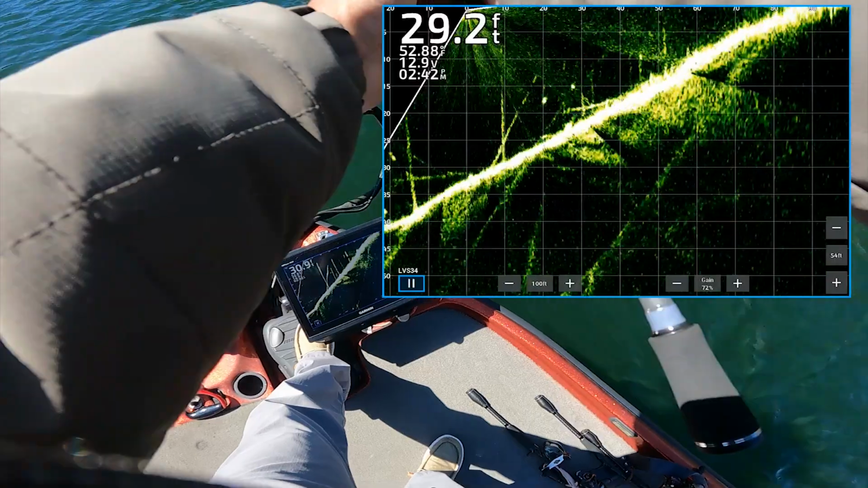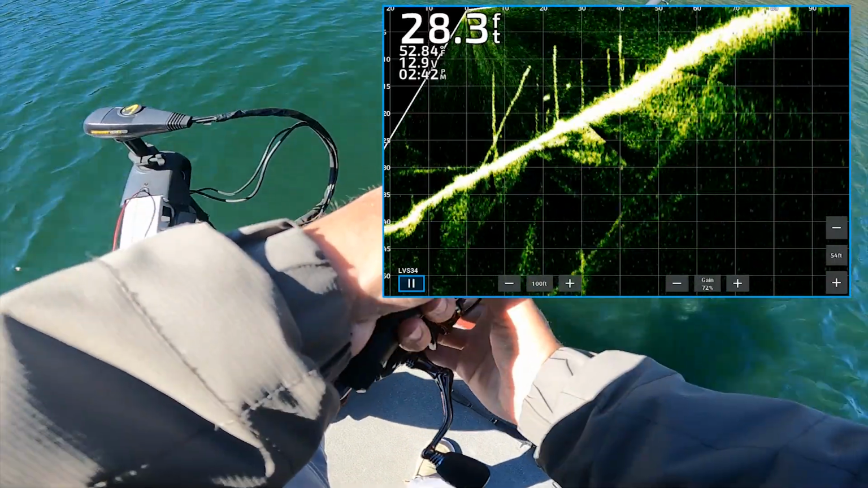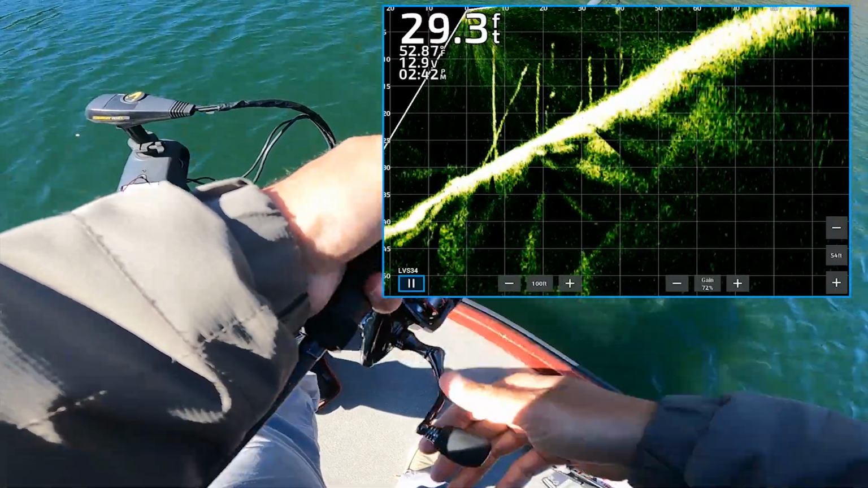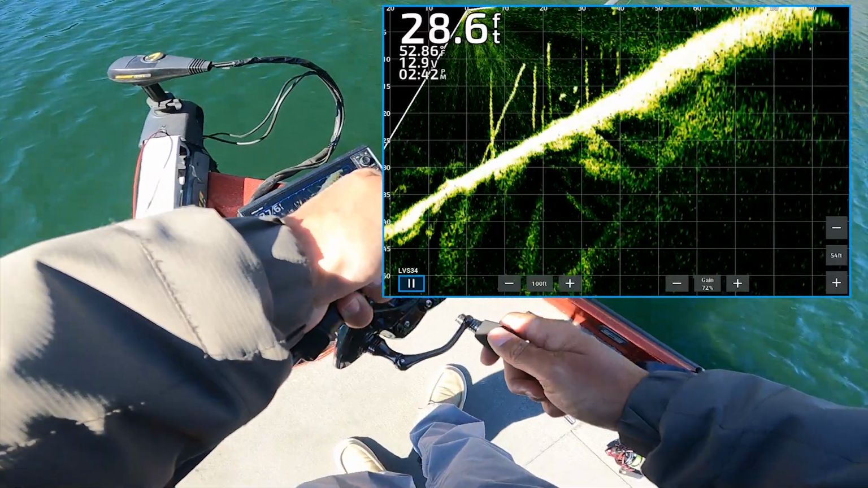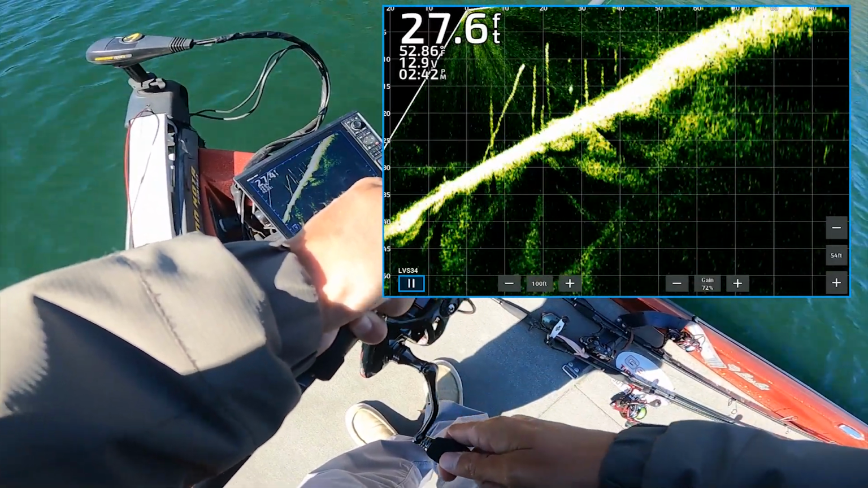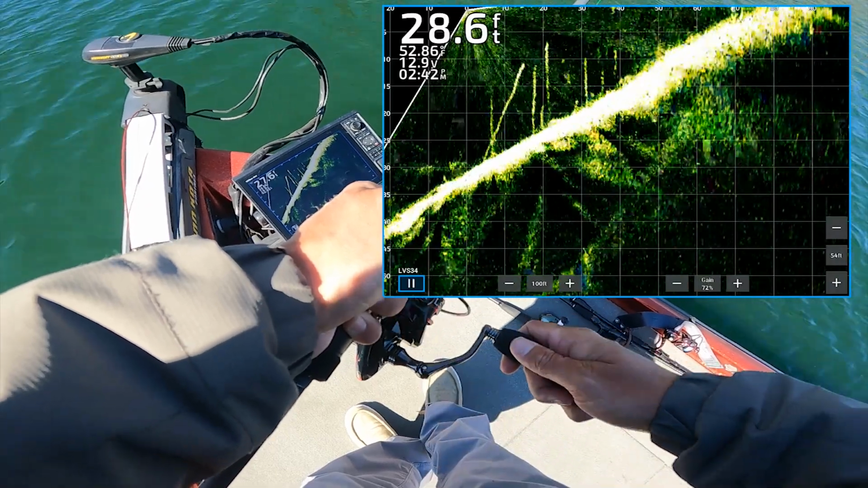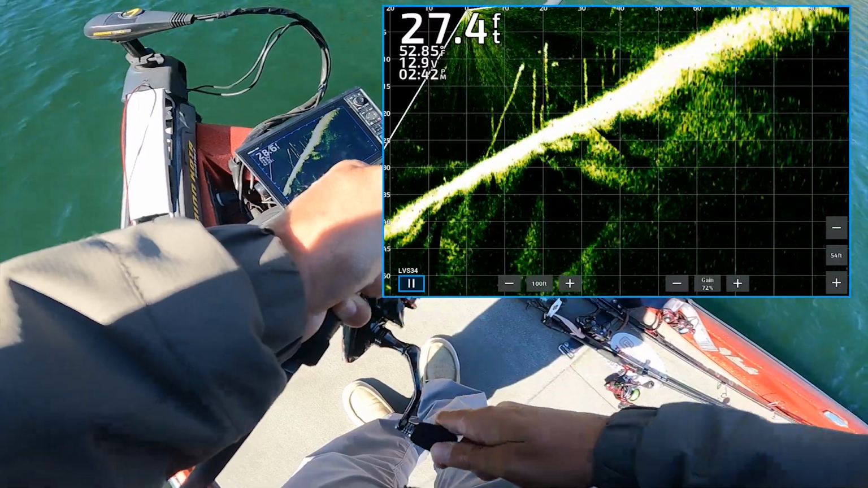I think if they're really going to want to eat, they would go and eat that bait. So they're not gonna eat the bait. You're not gonna eat my minnow either.